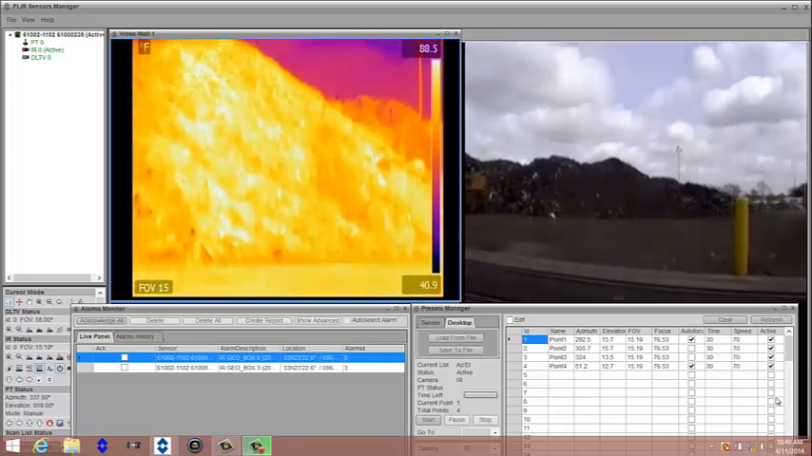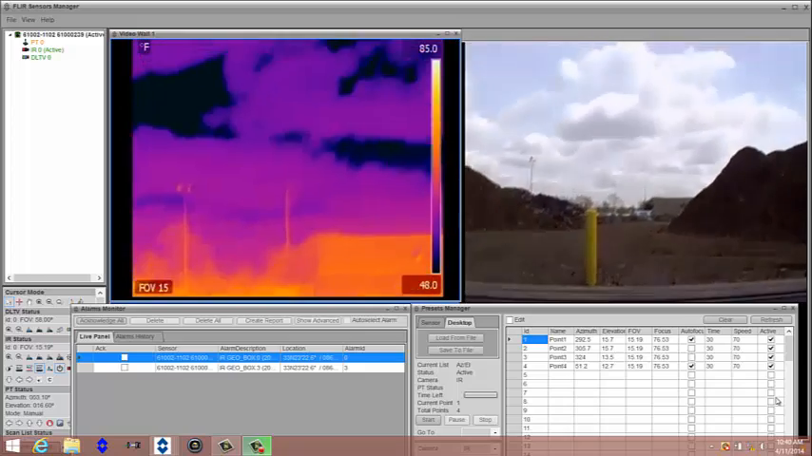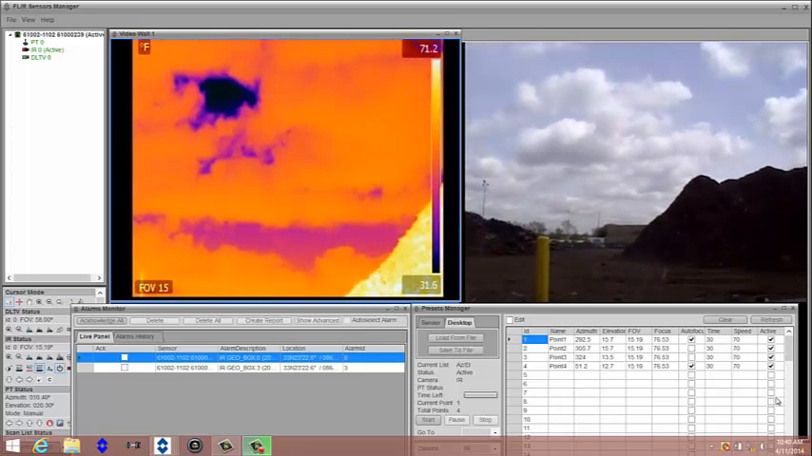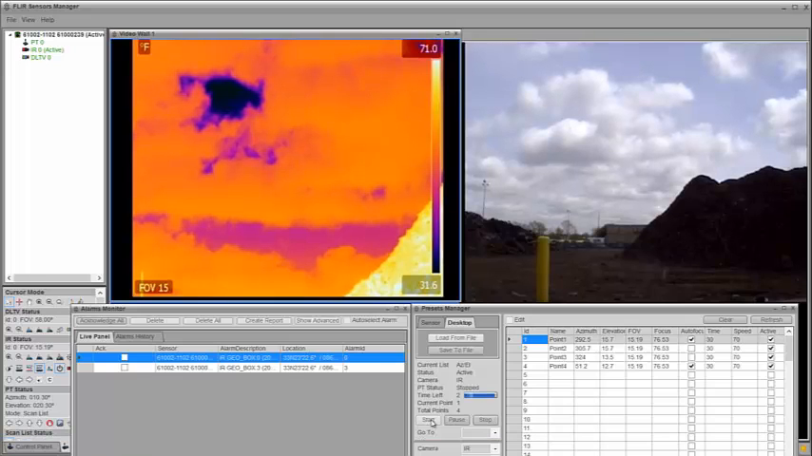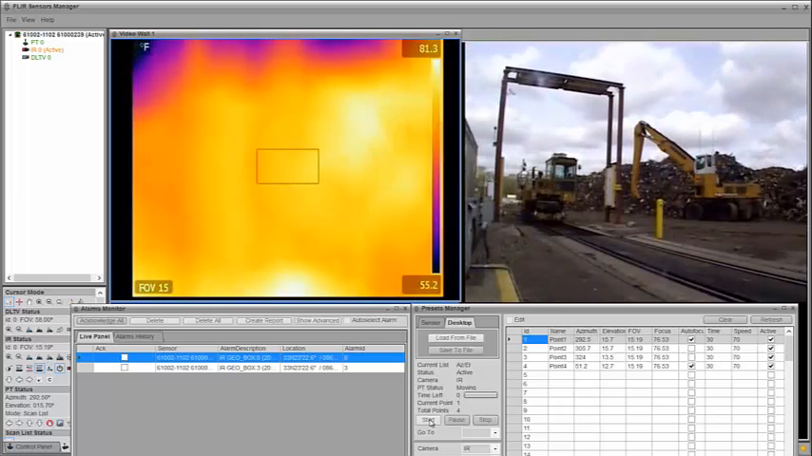Today we're going to take a look at one of the ViperVision thermal imaging systems. This is both thermal and visible. We're starting off here just showing you some manual mode as we move around. Notice down here we click the start button. What that's going to do is initiate our process of a track that we're going to go on where we